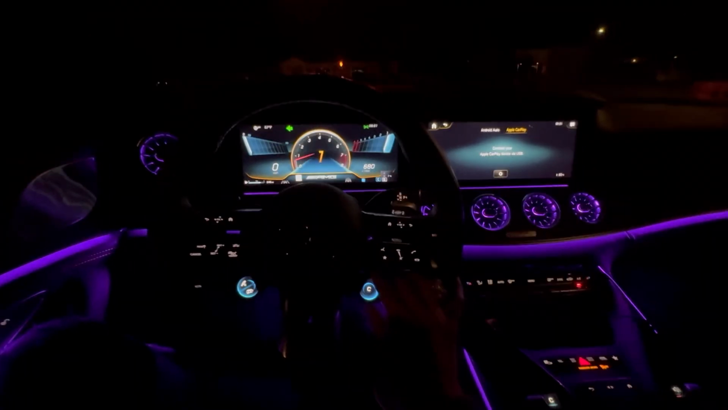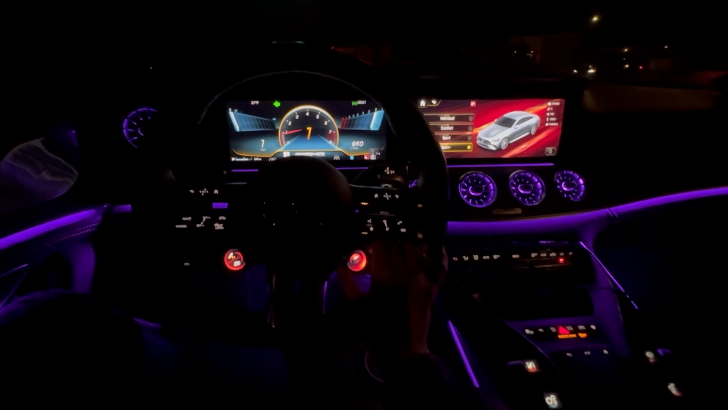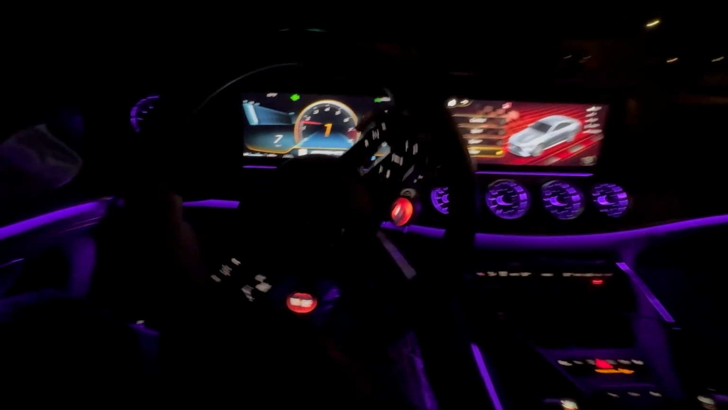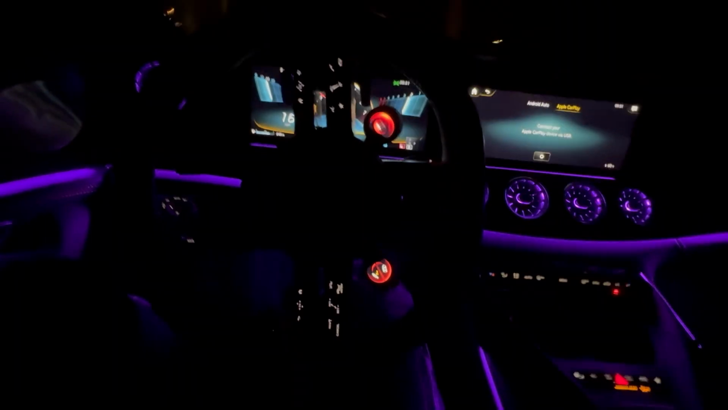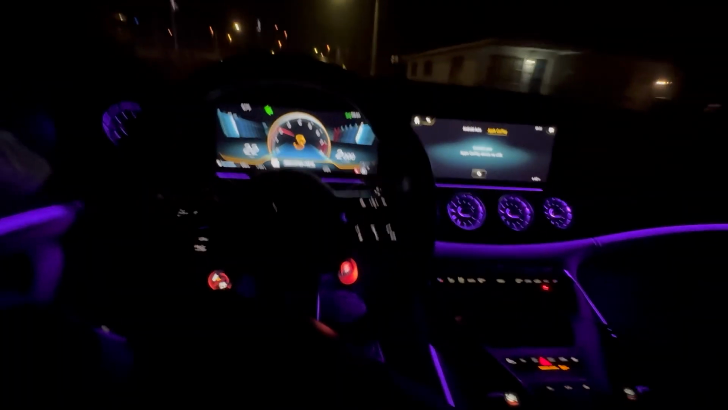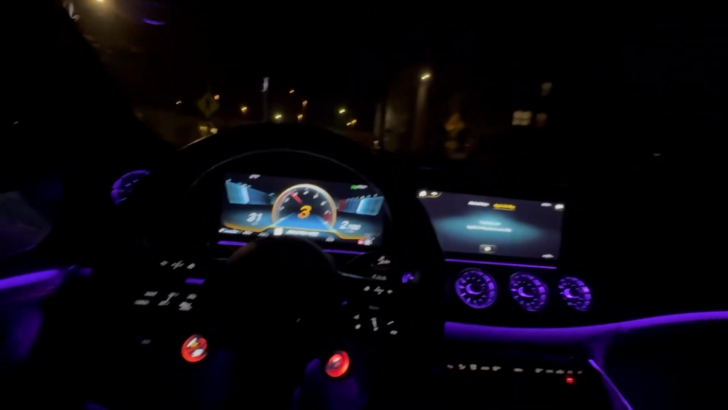Damn, turn signal don't want to turn on. Y'all know I gotta switch to that. We might just gotta go race. I get some off the walkthrough.